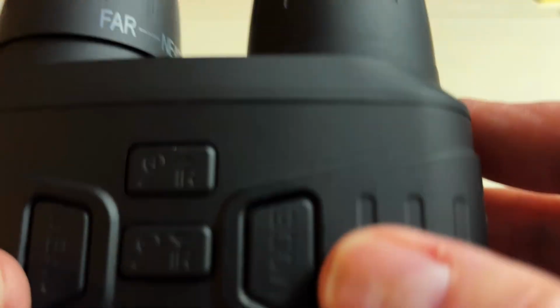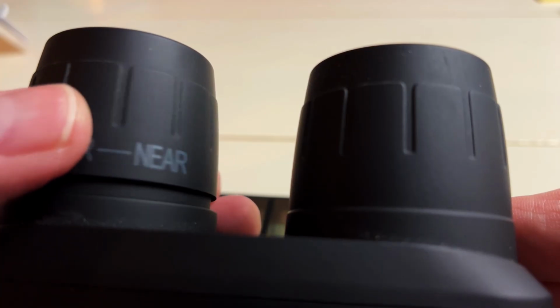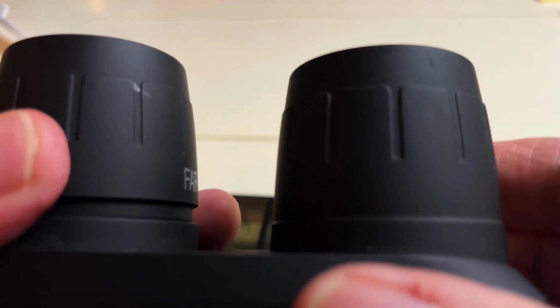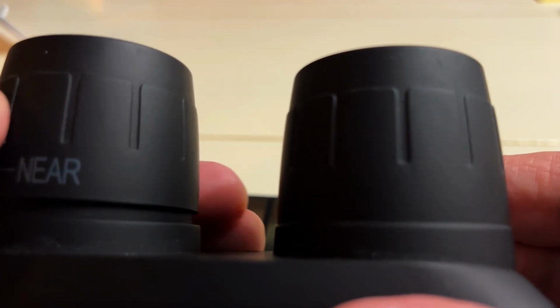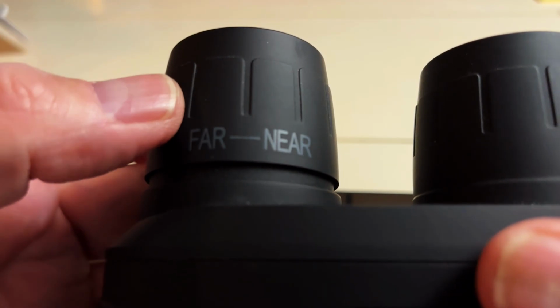And these, as I said, you look through here to see what you're looking at. This is how you focus it, and this one is stationary. So as you see here, it says far and near. As you turn it, you can take a picture of my little elf, my little gnome out there.